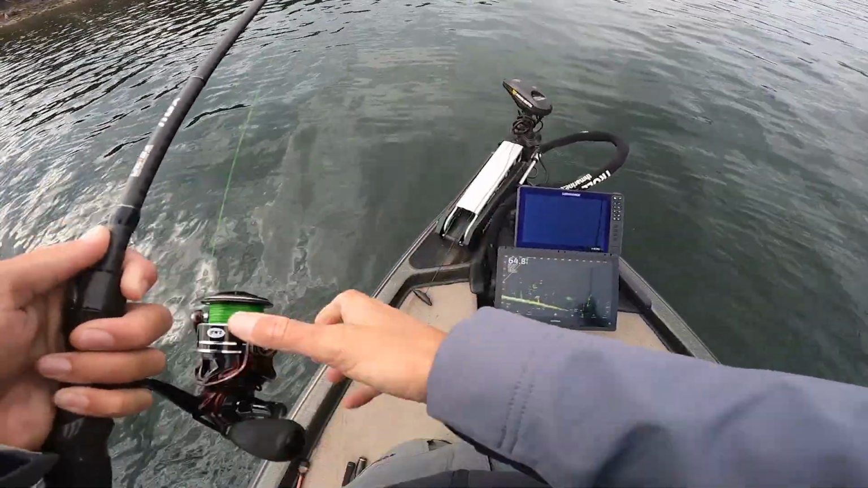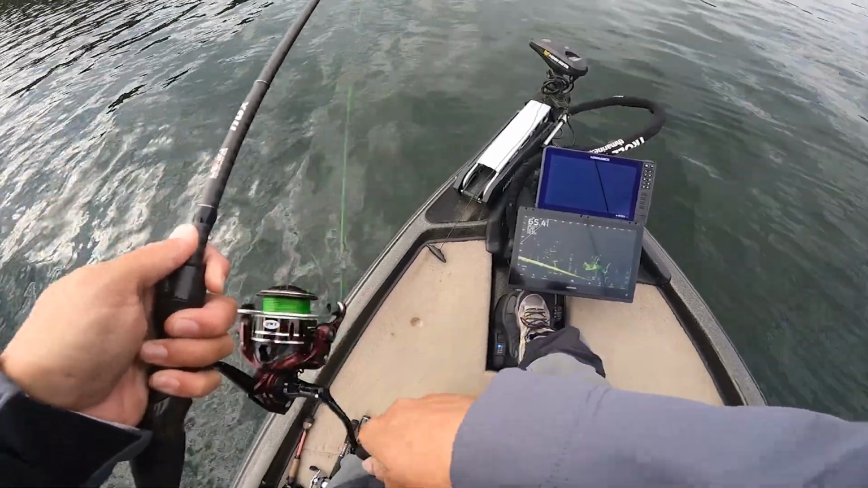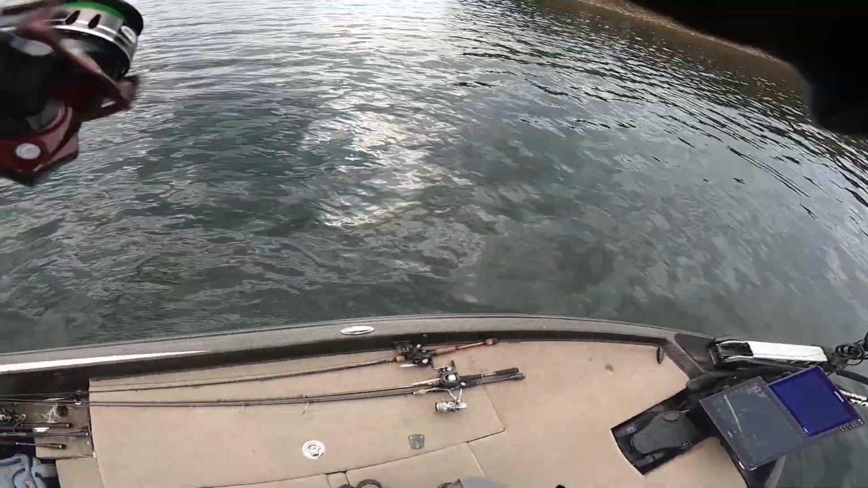Oh, I missed him. Oh, that's a good fish. That's a bass. Look at this dude.